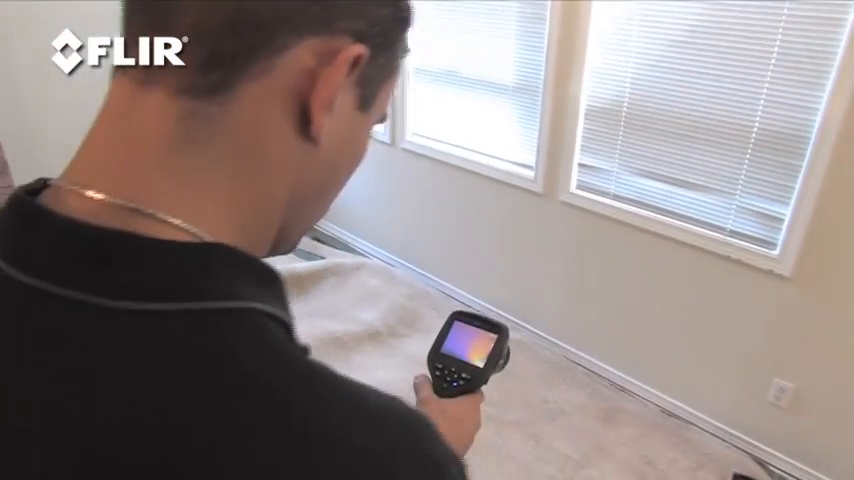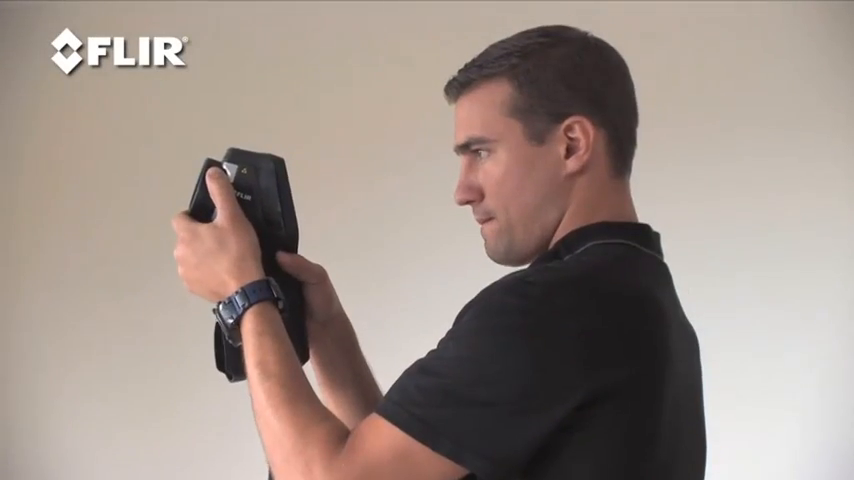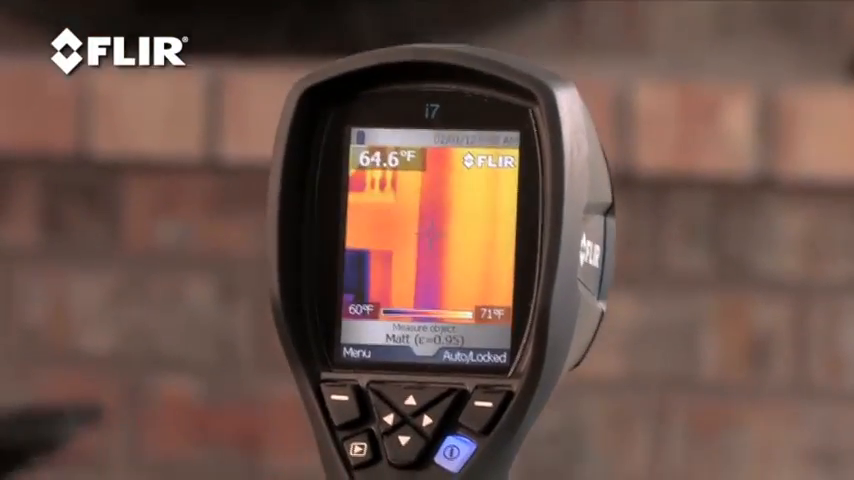When the room's pretty much dried out, take time to look around for anything you might have missed and also to find other potential problems. For example, in this area, you can see the studs in the wall. These dark points here are actually drywall screws. This looks like some of the insulation may have sagged, maybe from getting wet, or perhaps it was poorly installed from the start. The insulation is completely missing here. This place could use some improvements.